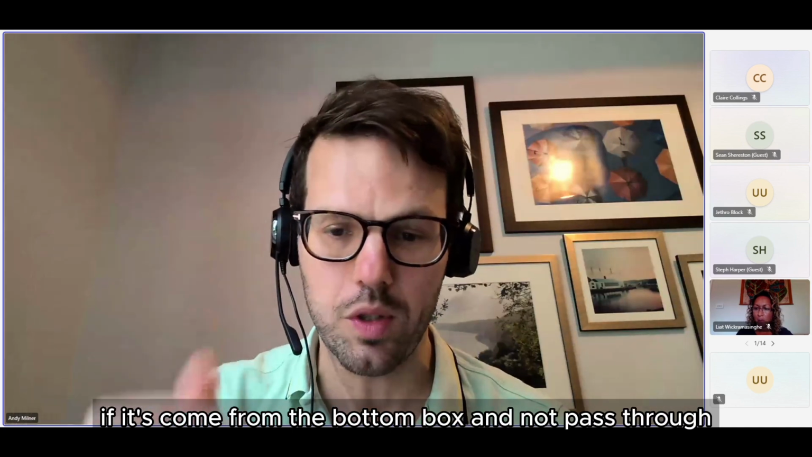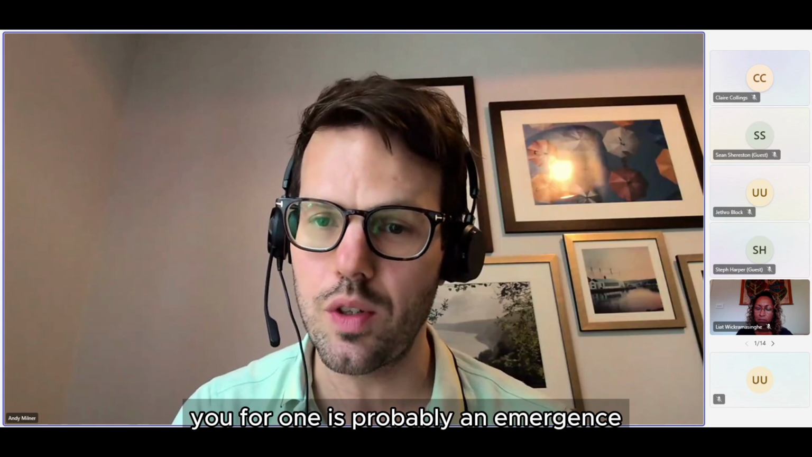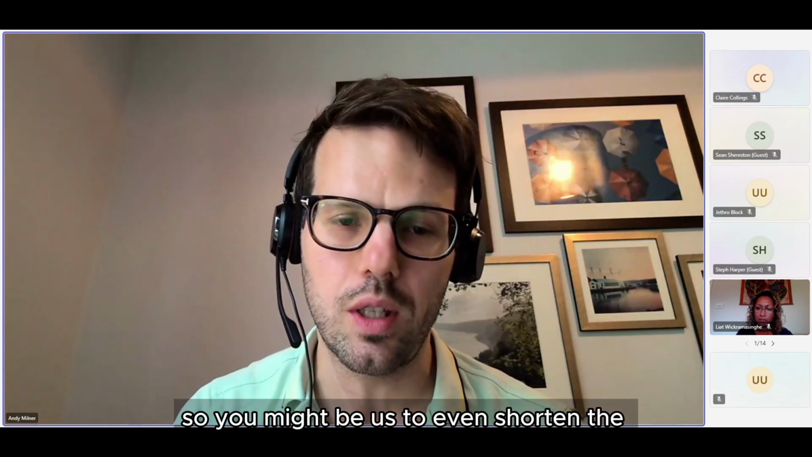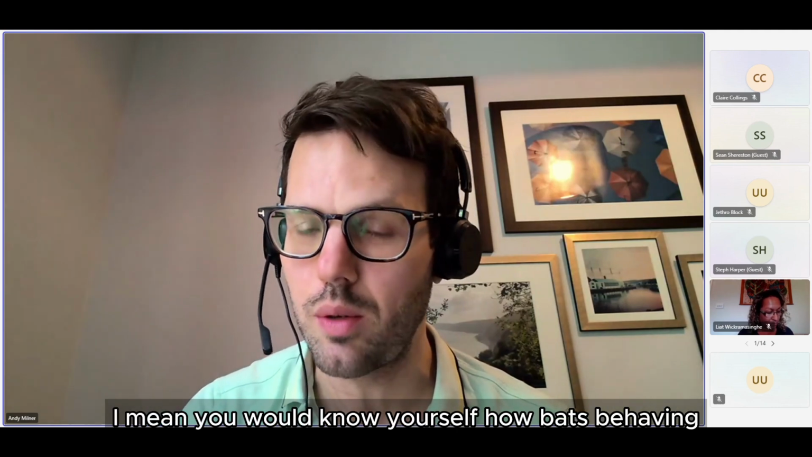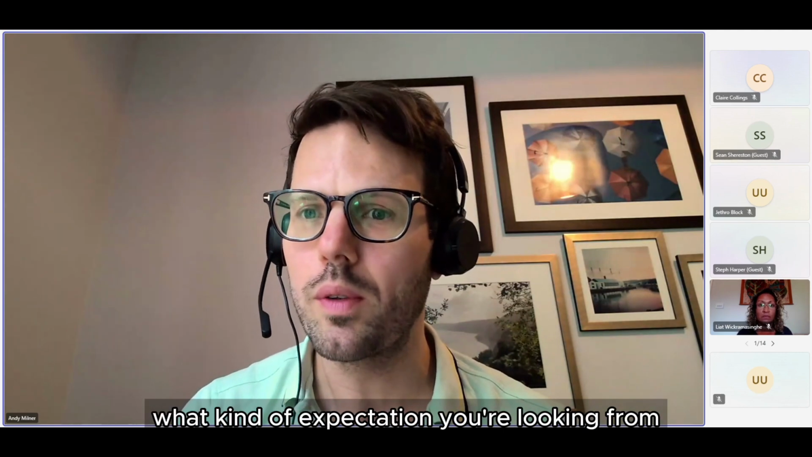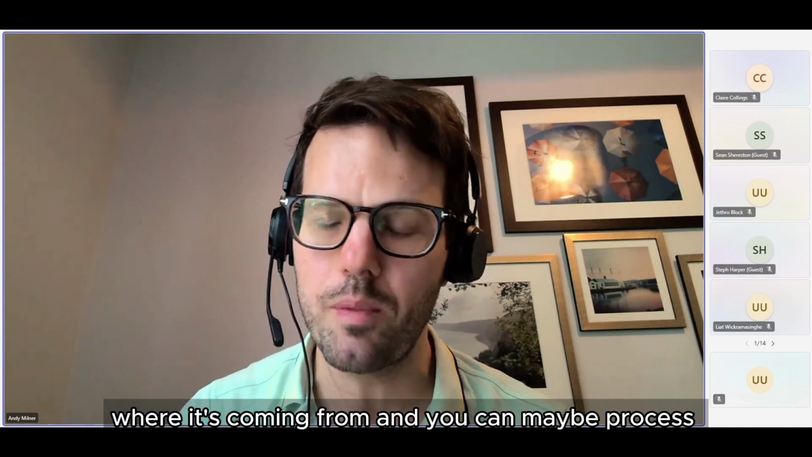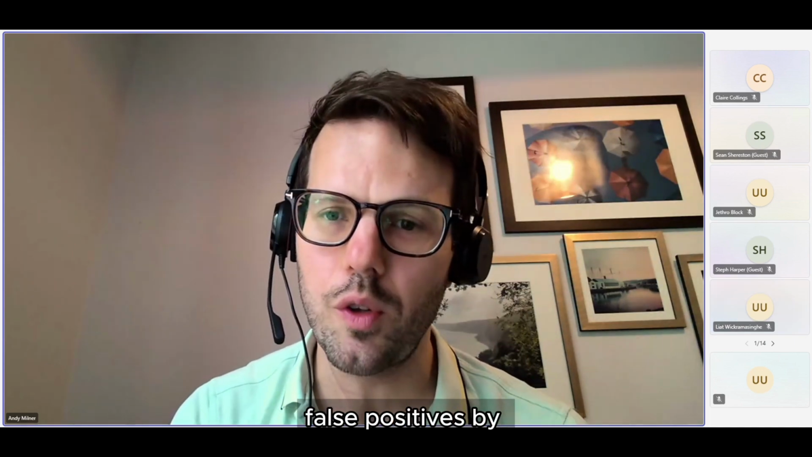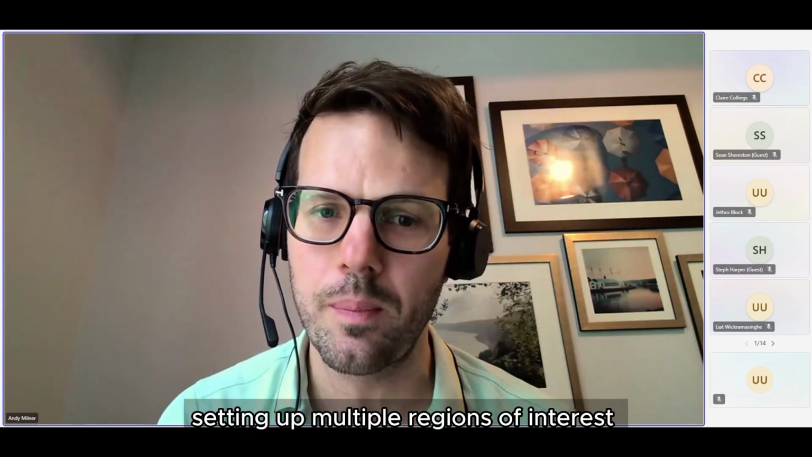However, if it's come from the bottom box and not passed through the other one, it's probably an emergence. So you might be able to even shorten the analysis time by using boxes cleverly. I mean, you would know yourself how bats behave and what kind of expectation you're looking for, where it's coming from, and you can maybe eliminate some of those false positives by setting up multiple regions of interest.